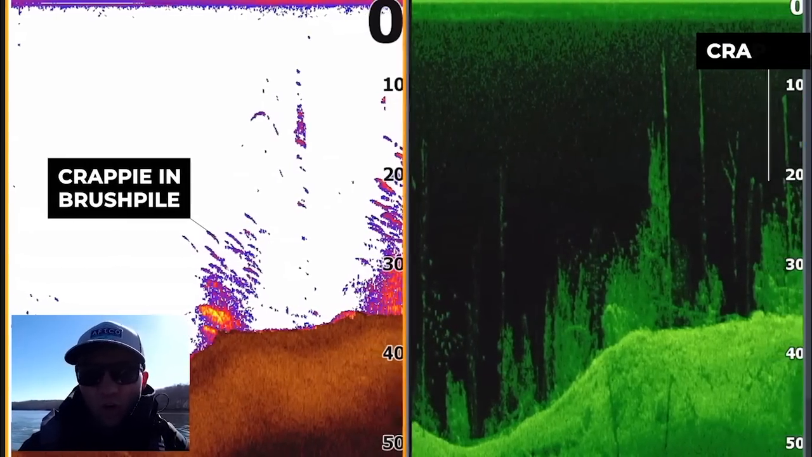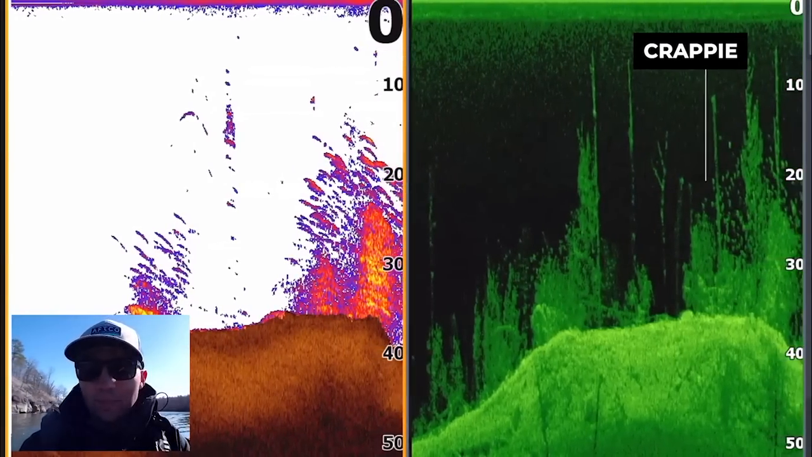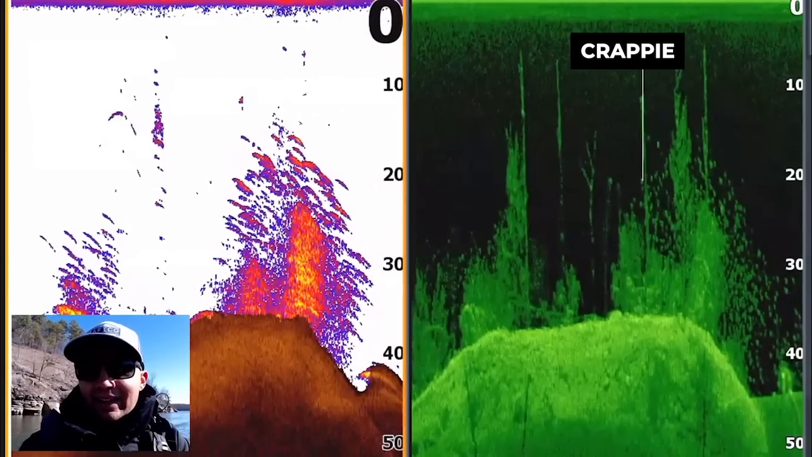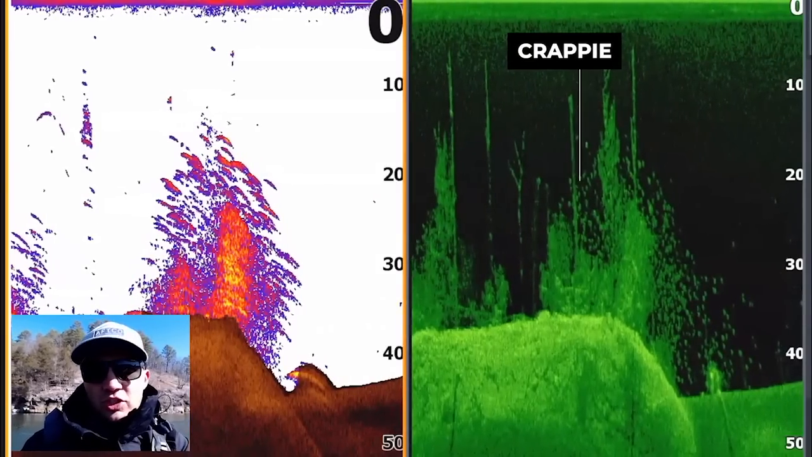looking at crappie. These are all crappie, and honestly guys, if I wanted to catch crappie right now, we would be in business. And the reason, again, I can tell they're crappie is just by the size of those dots and also how many fish are stacked on top of each other. Crappie are going to stack 10 to 20 fish tall on down imaging and on 2D sonar, where bass won't stack more than 2 to 3 fish on top of each other.